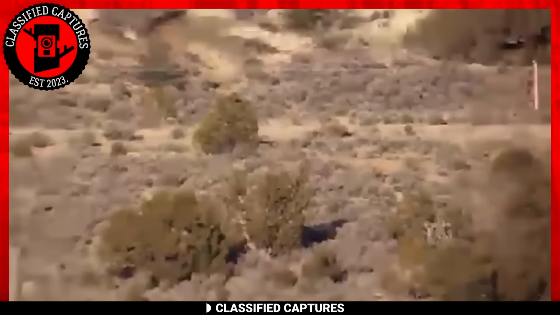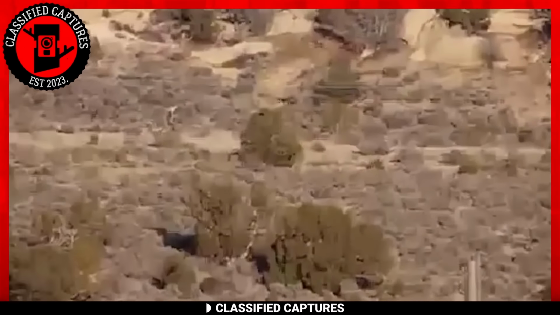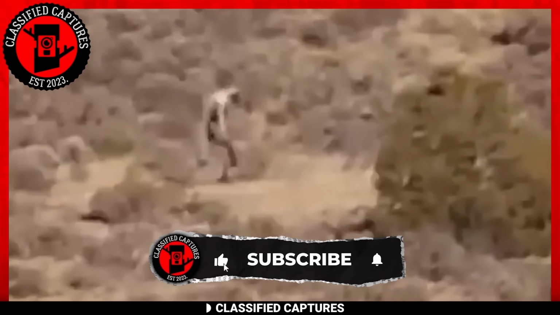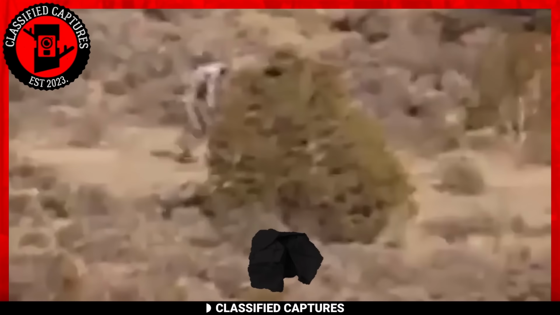Once this was shared online, it led to many opposing views, some saying that it's a hoax, while the paranormal community argues that it might be a Sasquatch, a Bigfoot, or an alien. What do you think it is?